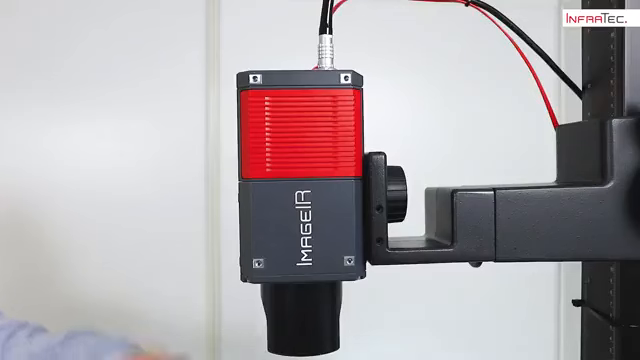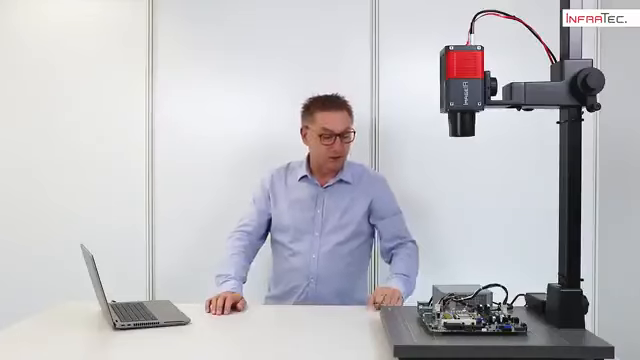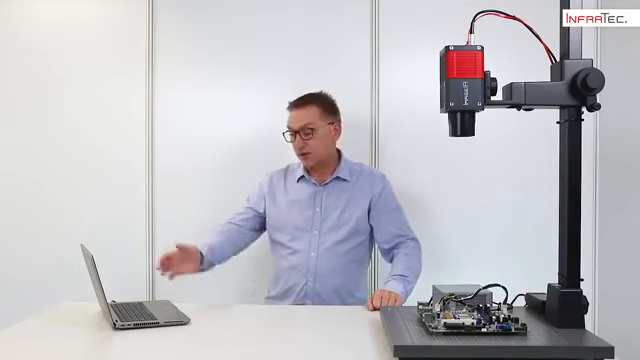Your application requires a rather flexible camera in terms of different object sizes you might have on your application, or you have different distances to your object or limited distances to your object, and you need a high spatial resolution. Then we have a camera with a 6300Z which combines all these flexibility features in one camera. To show you these features, we have the camera built up on the stand, looking at the electronic board where we will want to measure the temperature differences, and we will do the application, the remote control and the analysis with our IRBIS software.